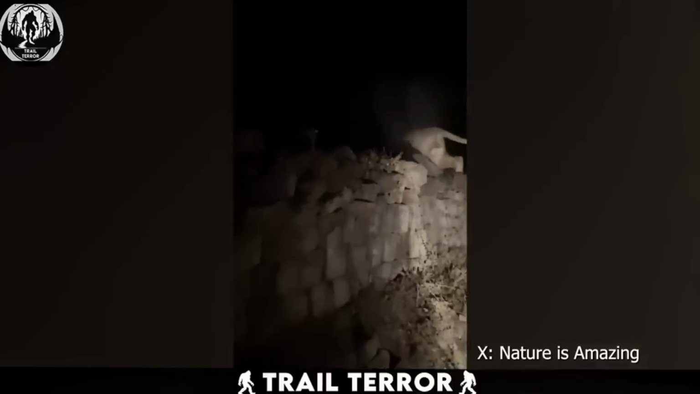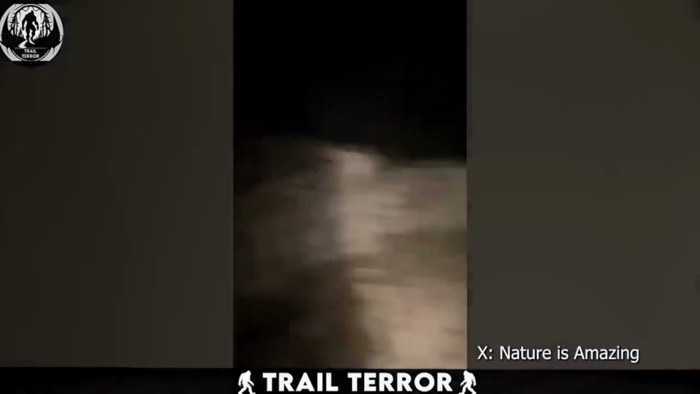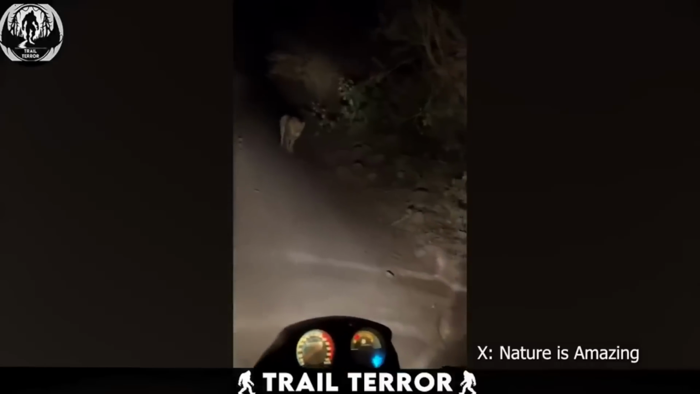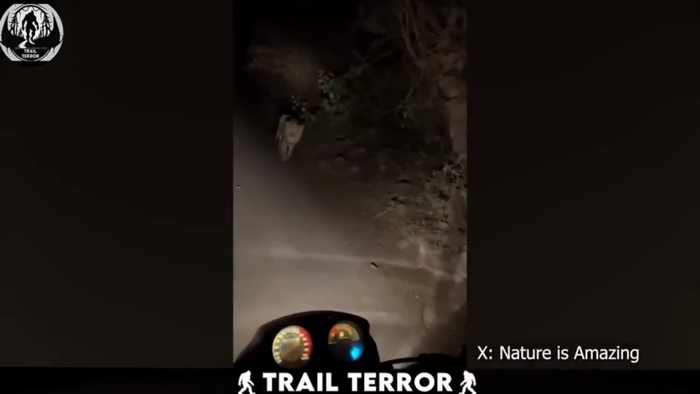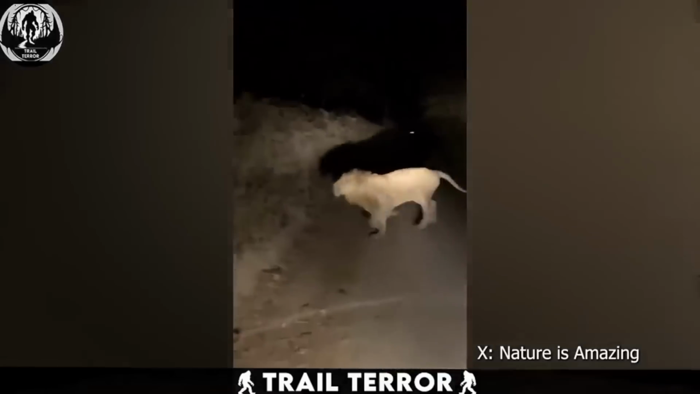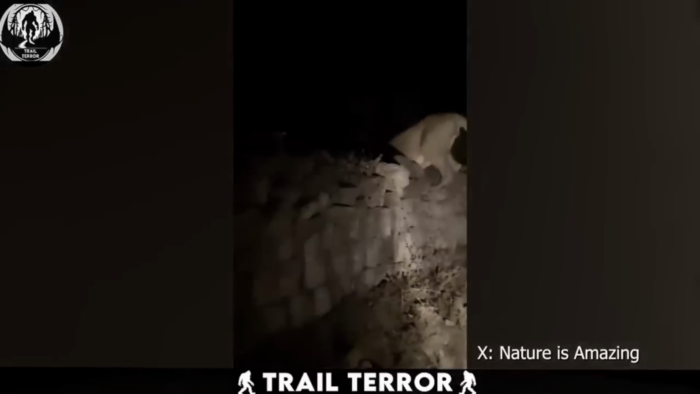Seizing the opportunity, the biker revs his engine and speeds away, bringing the tense encounter to an end. Encountering such a majestic yet formidable creature at such close quarters must have been quite an experience. In such situations, keeping calm and avoiding sudden movements is key to ensuring your safety.